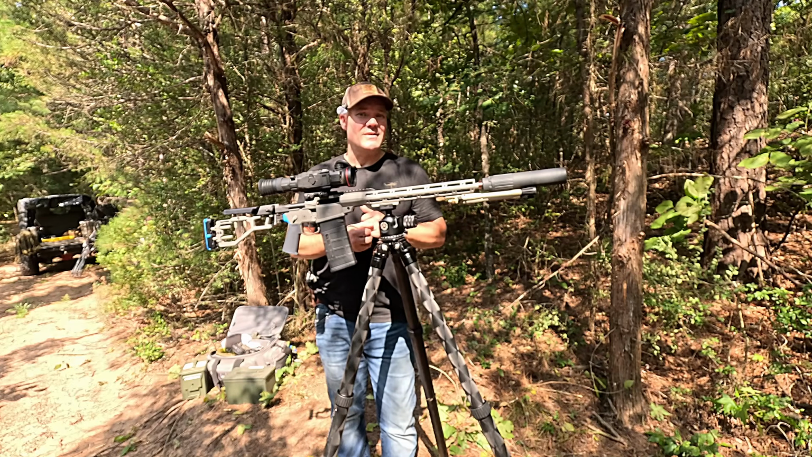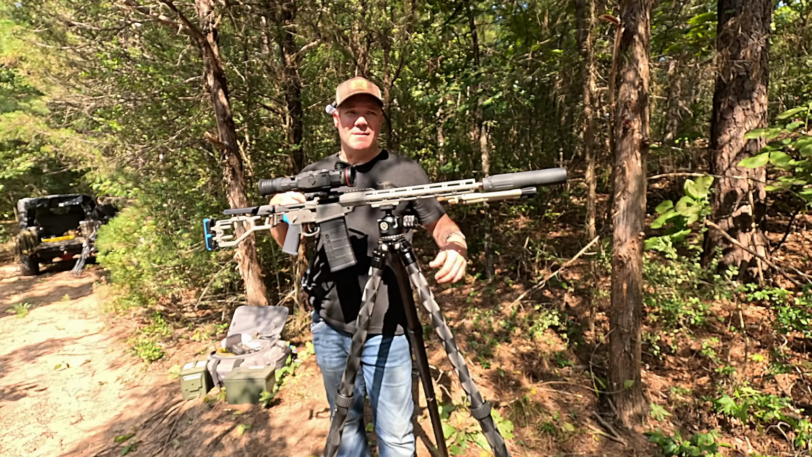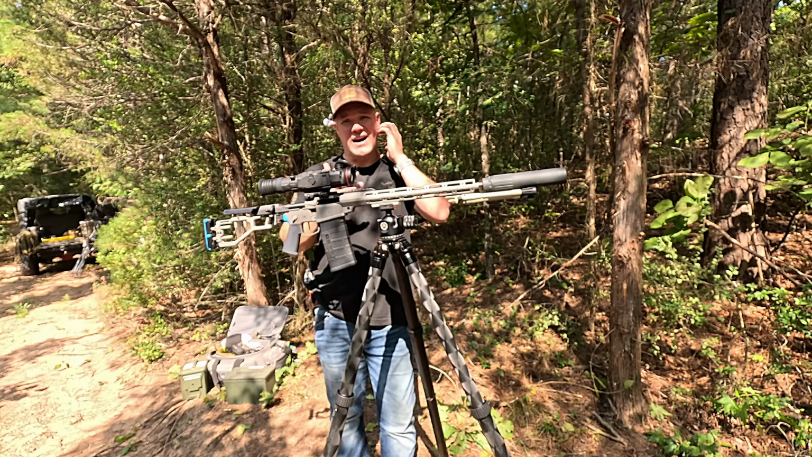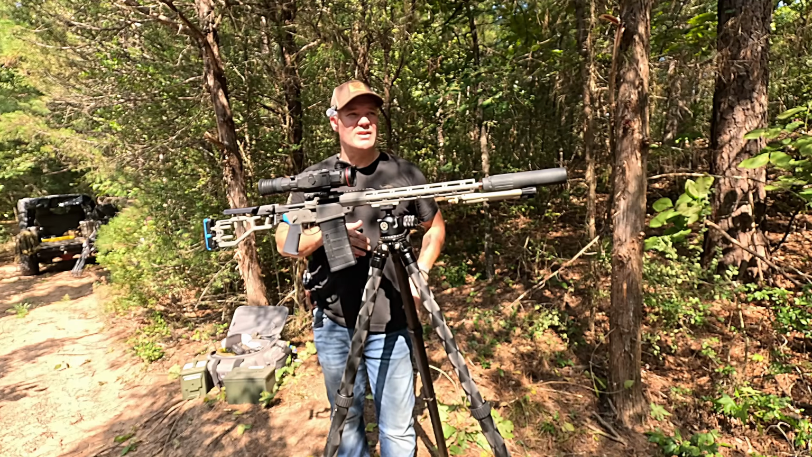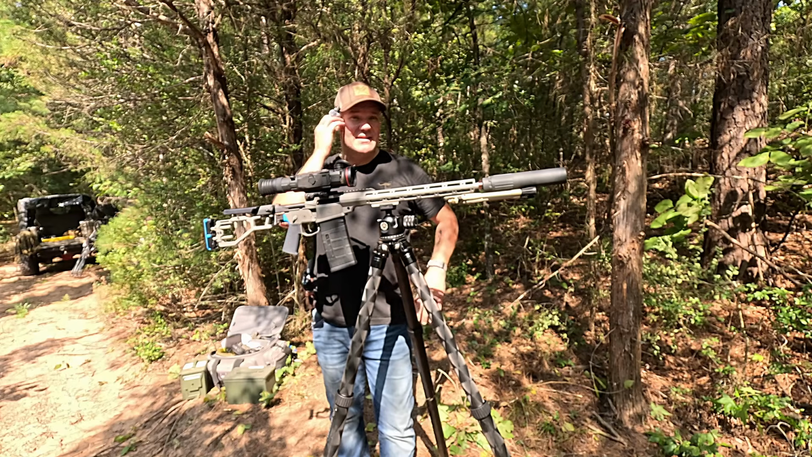It's kind of hard to see because this time of day it's really hot out here and it's really humid, so it's really not going to make good contrast. So I went from white hot to black hot. I checked out some of the other ones. The green was pretty good, but the black hot seemed to be the best this time of day.